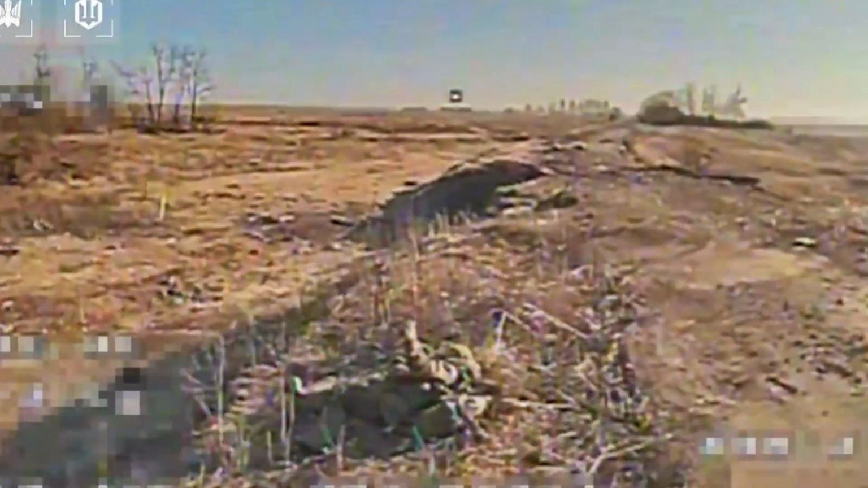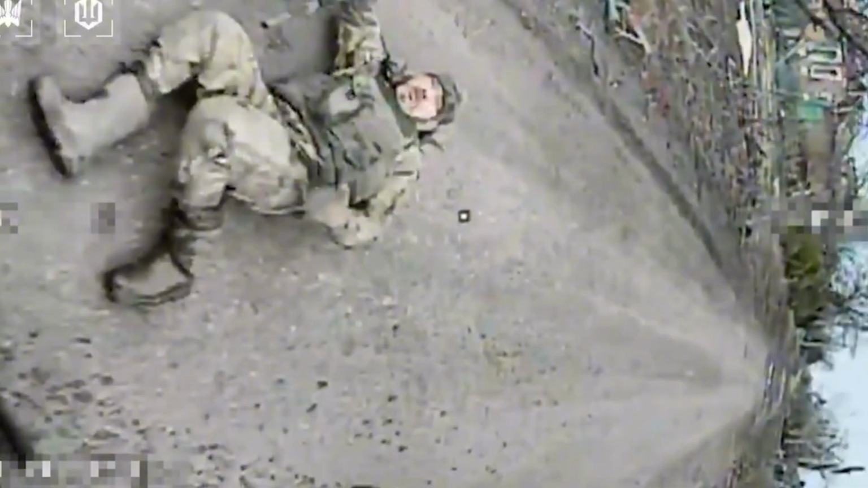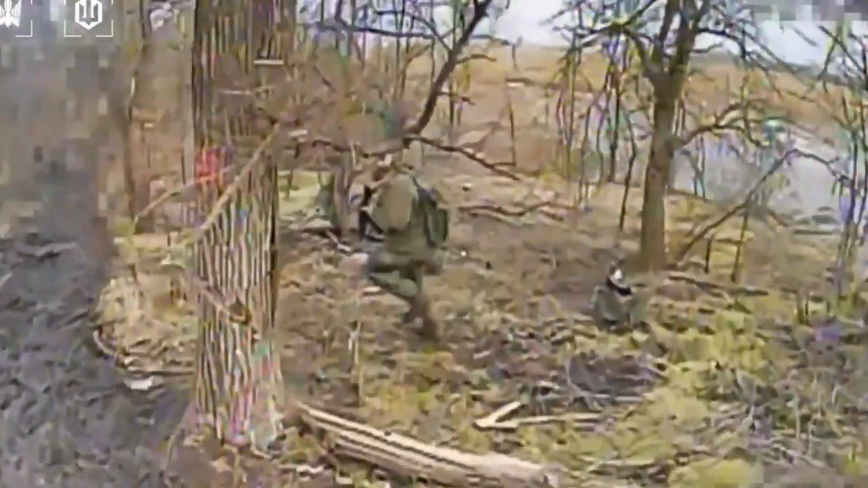Even in dense woodland, trench systems, ruined residential blocks, and along critical supply roads, drone operators demonstrate the ability to navigate precisely through obstacles while maintaining visual contact with individual targets. The aircraft adjust altitude, direction, and speed while continuing to observe and respond to movement on the ground.